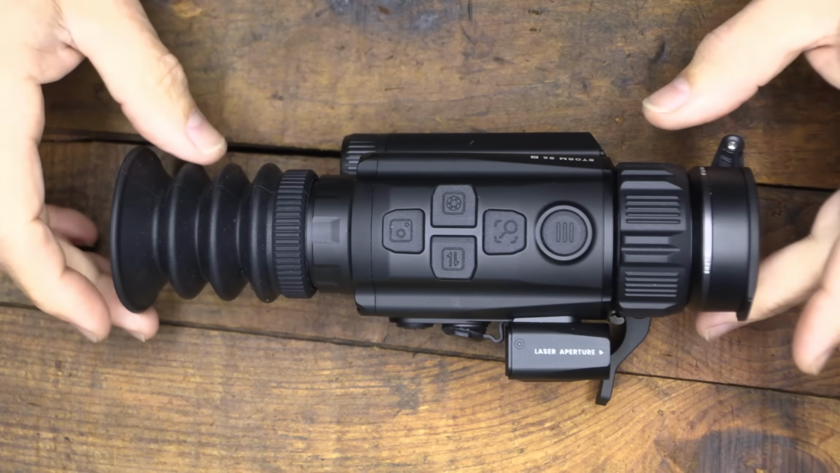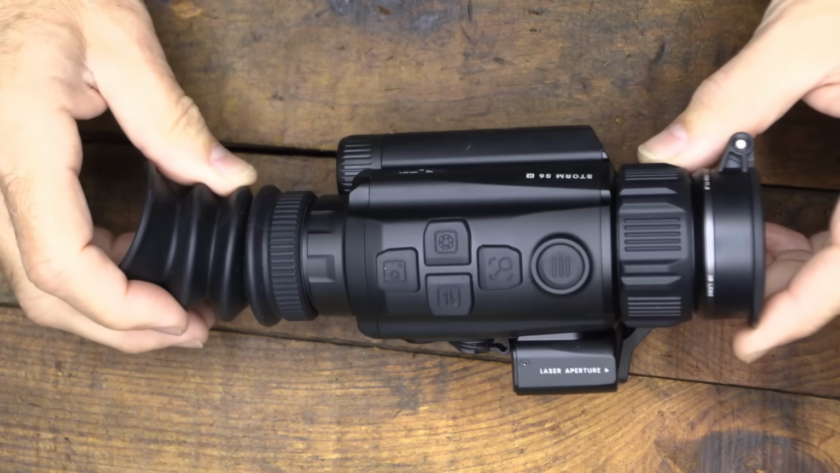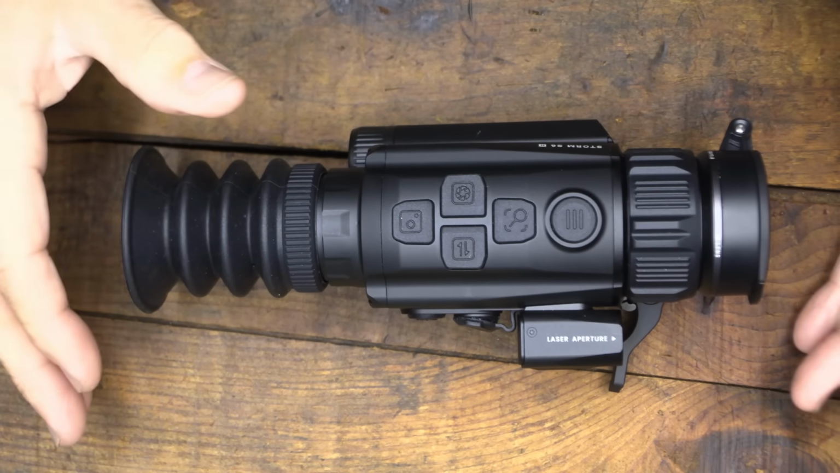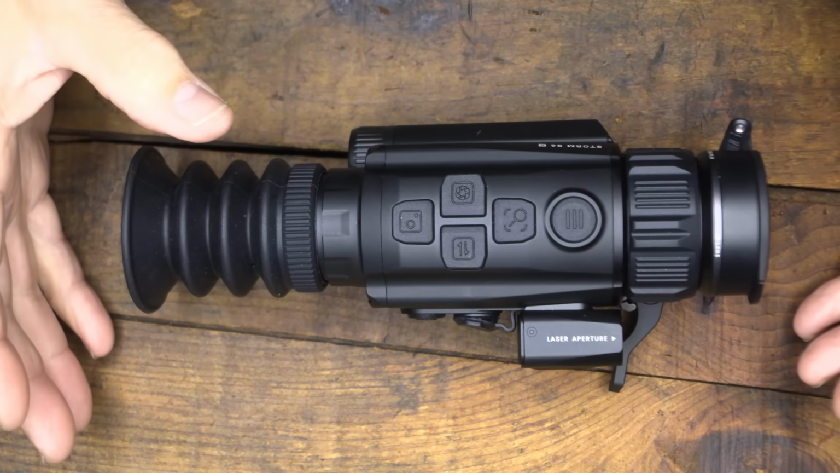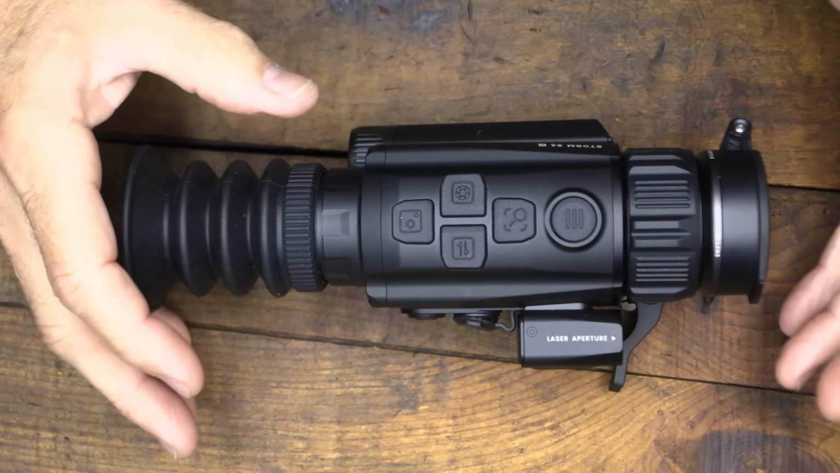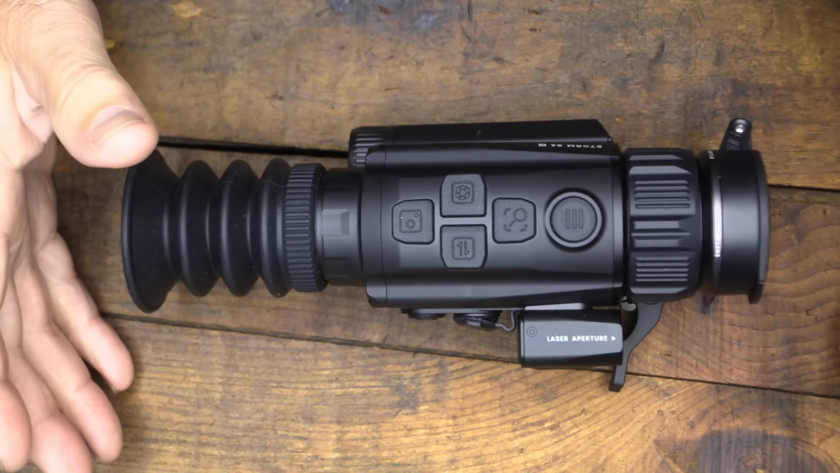Now when it comes to price, again, Rix offers a number of different options in the Storm configuration, but also full dedicated rifle scopes and binoculars and a lot of other things. The price on the S1 starts out at $749. Now it's a lot lower resolution, and it doesn't have all the features that the S6 has. There's the S3, which steps it up, and I believe that's $21.99.